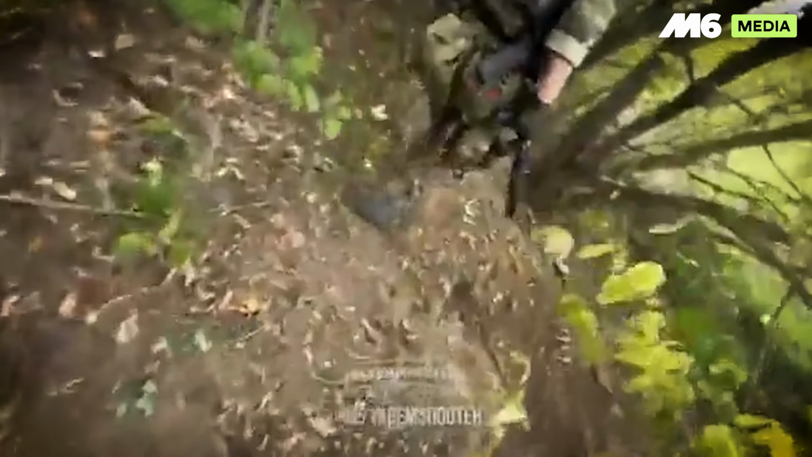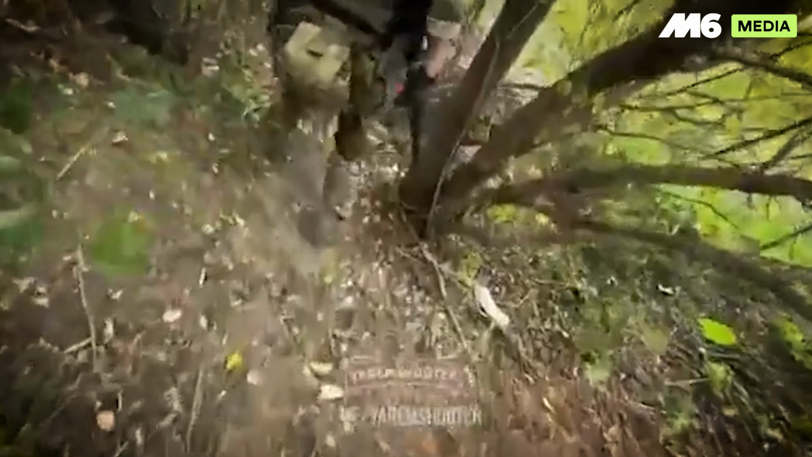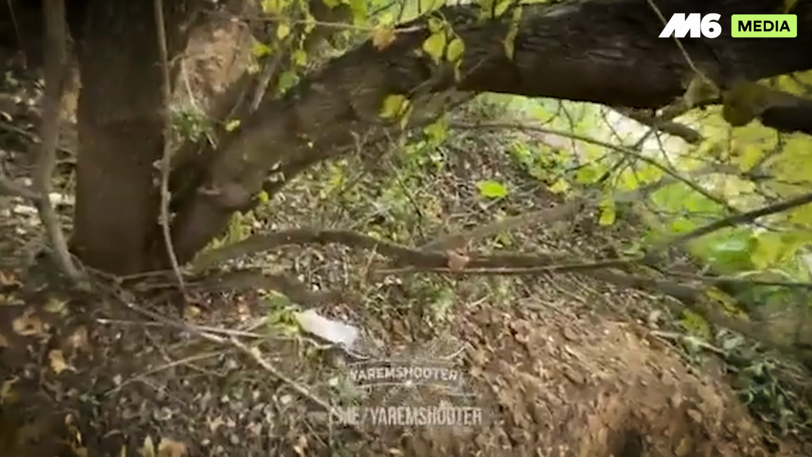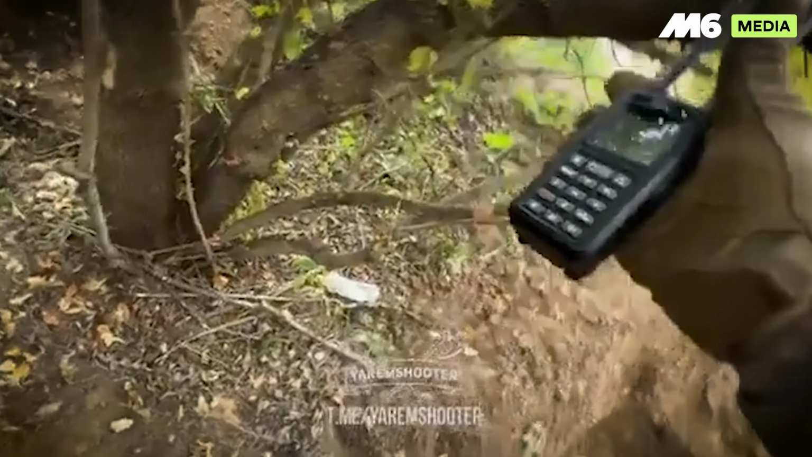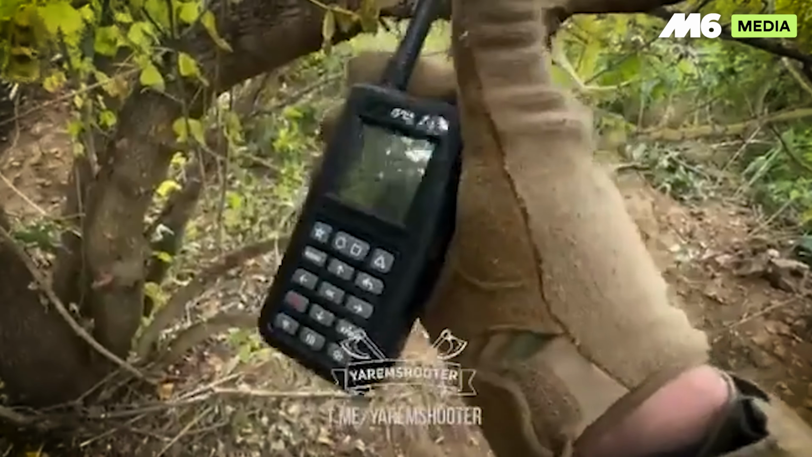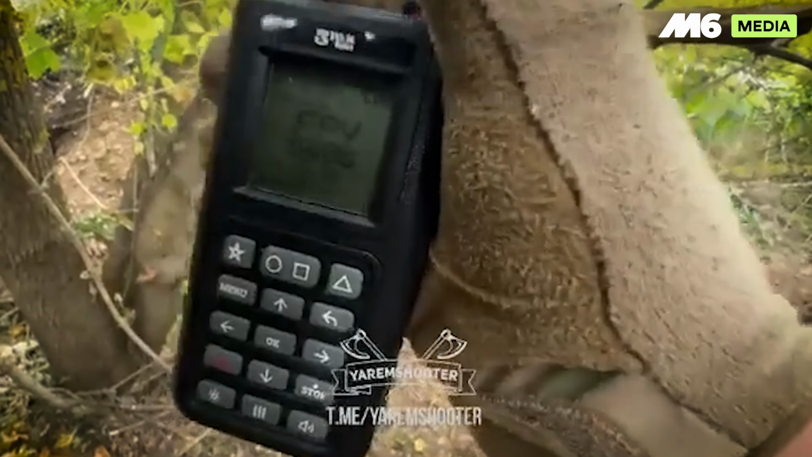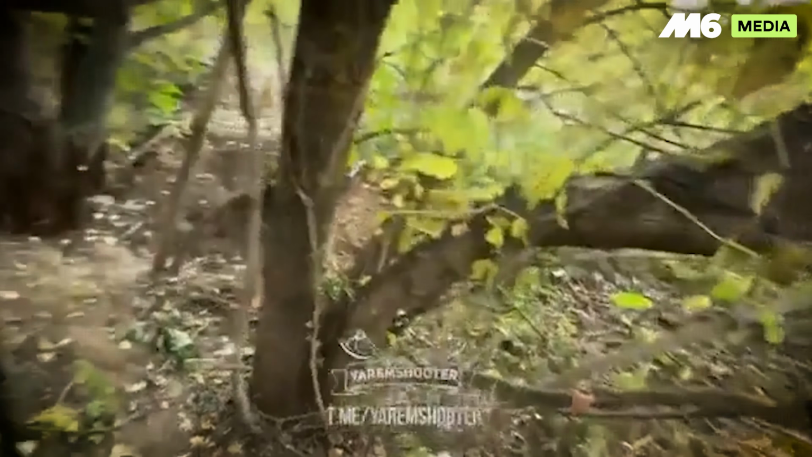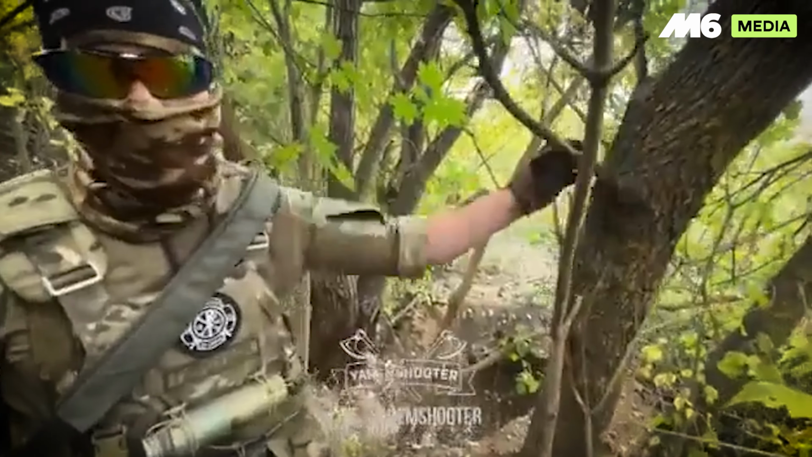Helmet video shows Russian sappers walking through thick forest near Klishchivka. A pocket detector on their team leader suddenly beeps, the warning tone of an incoming FPV drone. The men sprint and dive behind a fallen tree. Rotor blades buzz overhead, searching. For almost a minute, no one breathes. This is the raw fear that frontline troops on both sides feel every hour of the day.